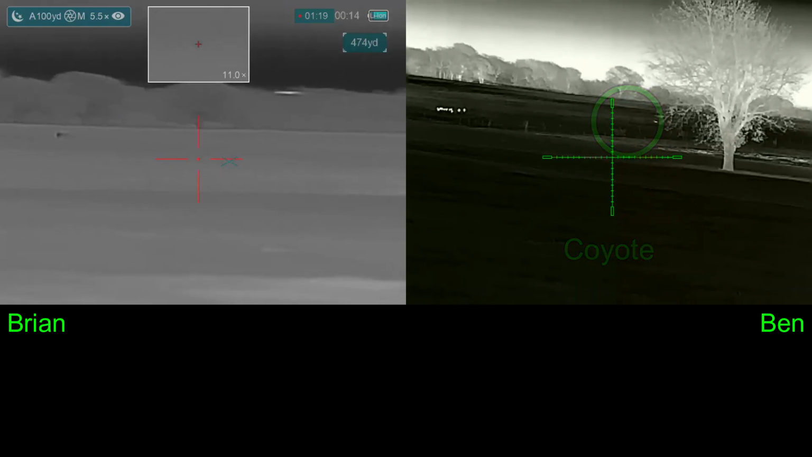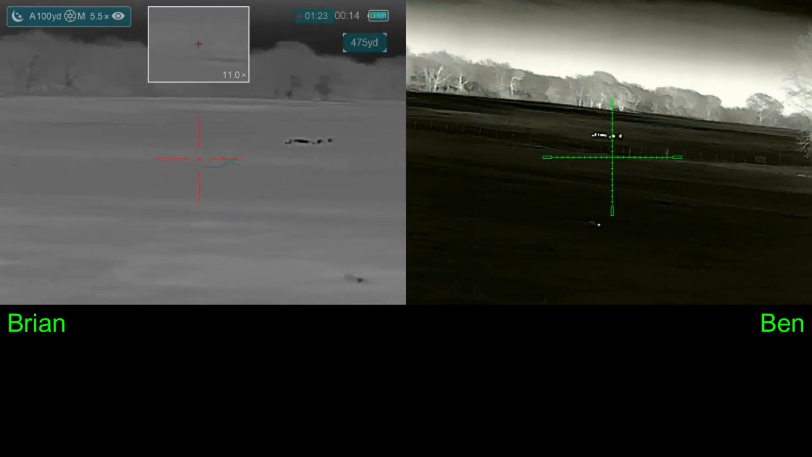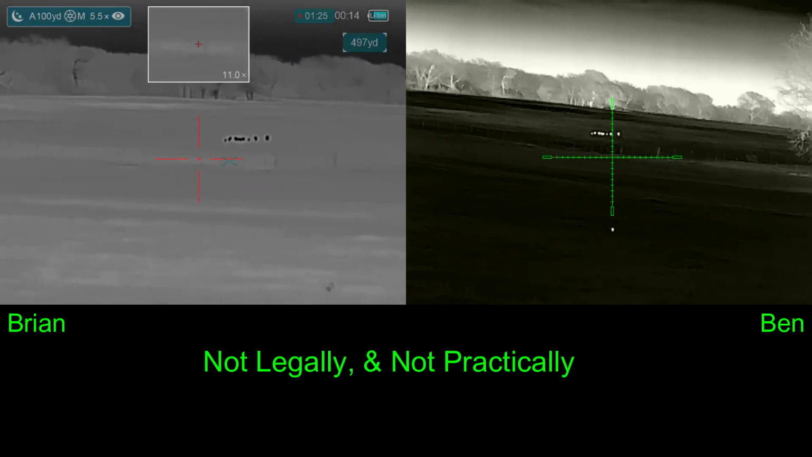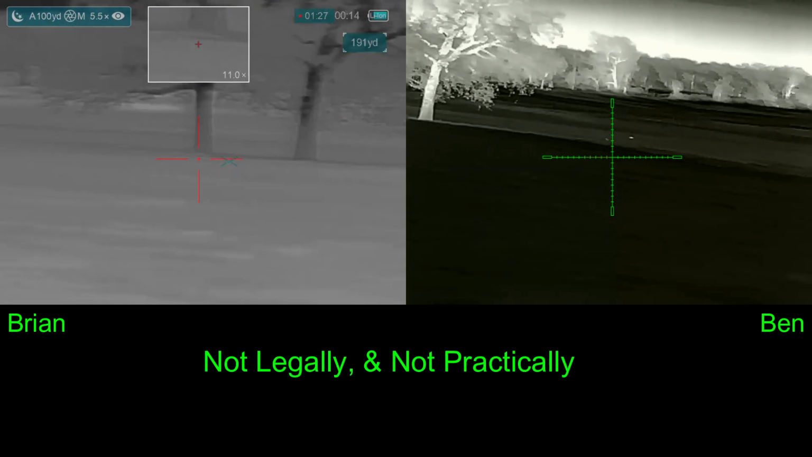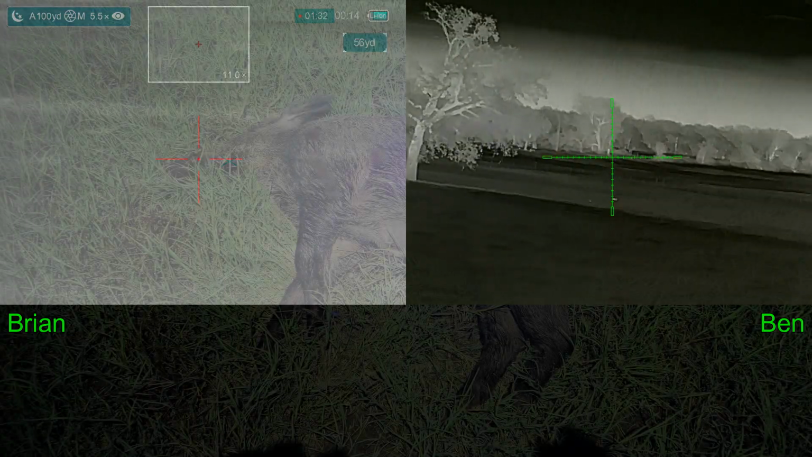We have two very different views. That might be the coyote. Okay. They're at 505. We can't shoot those. Okay. Fist bump. Fist bump. Boom.